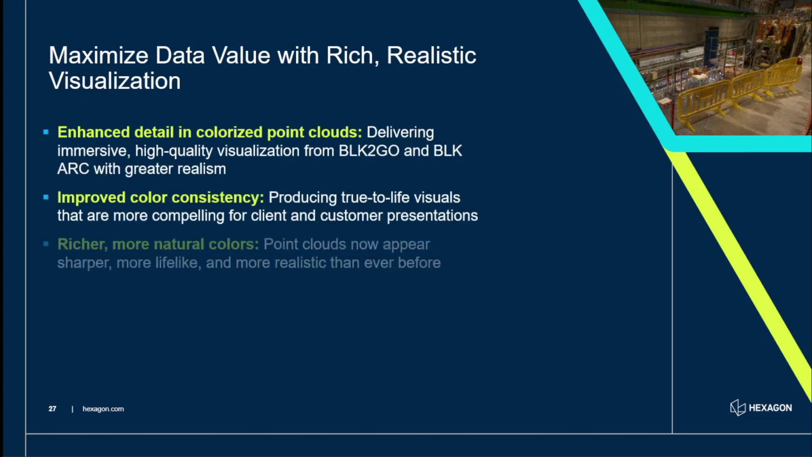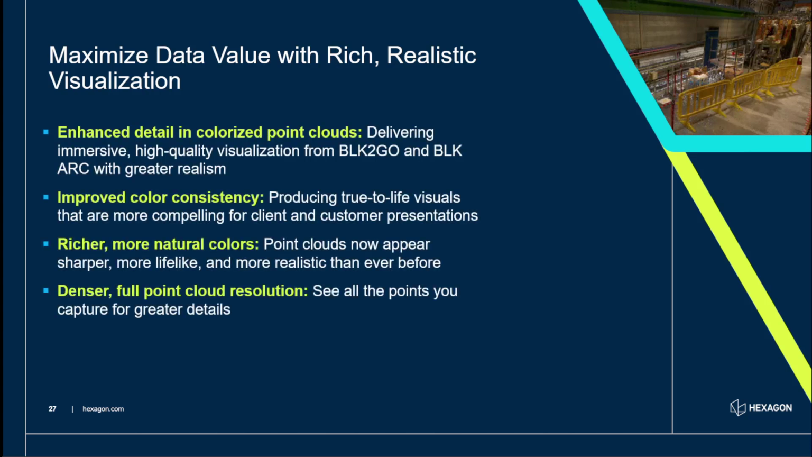In terms of what we've done, obviously we've enhanced the detail in the colorized point clouds. So we now have more data. We're actually importing more, displaying more. We've got improved color consistency, and so no more of this kind of spaghetti look and feel to the data of the BLK2GO.